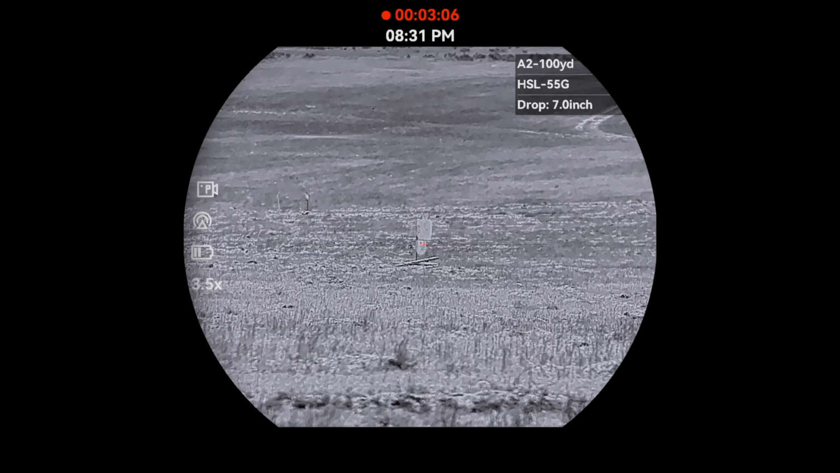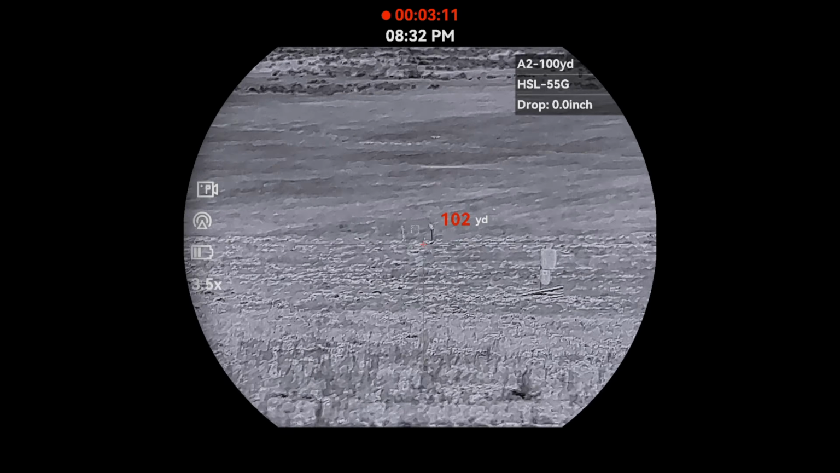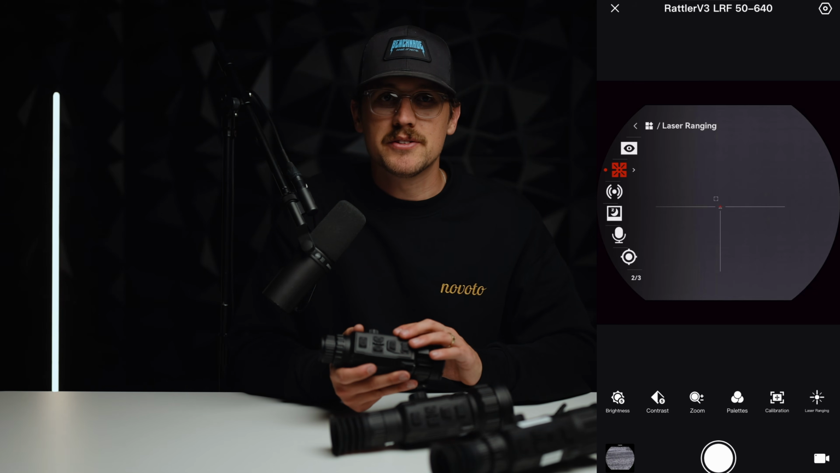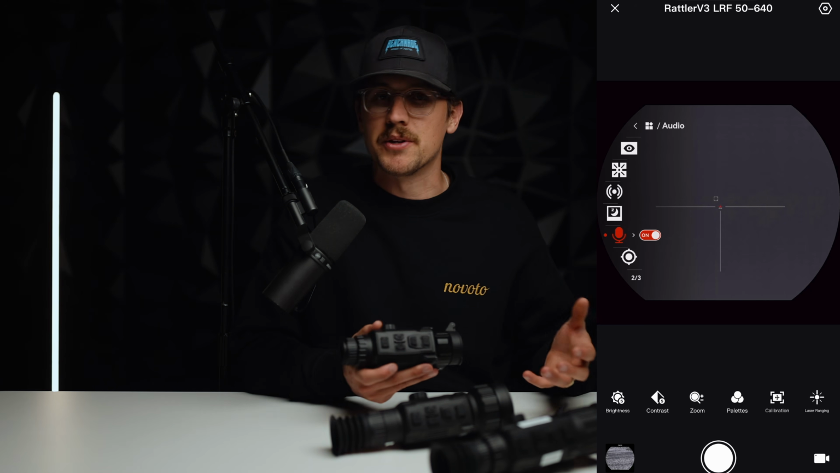For the most part, in your settings, that's where you're going to be spending most of your time, but as soon as you have all of your profiles and zeros set, you'll pretty much be good to go. Just make sure you turn on the audio so your video captures the sounds. If it's not on, you'll have a muted video with no way to change it.